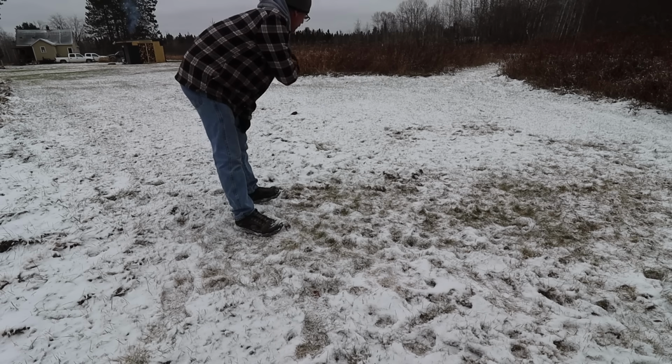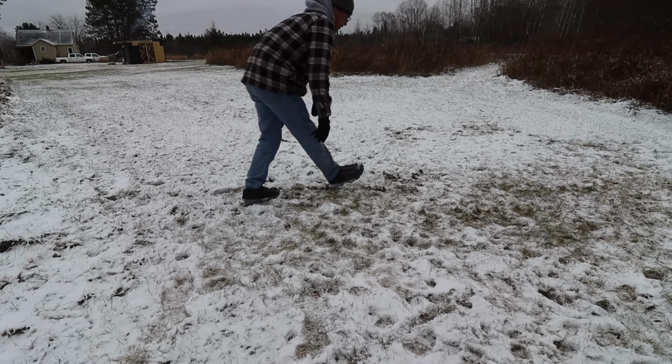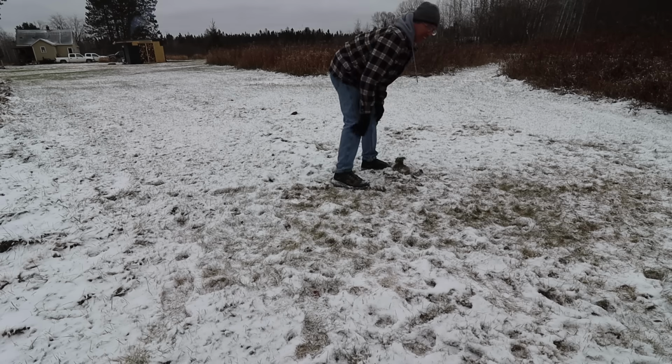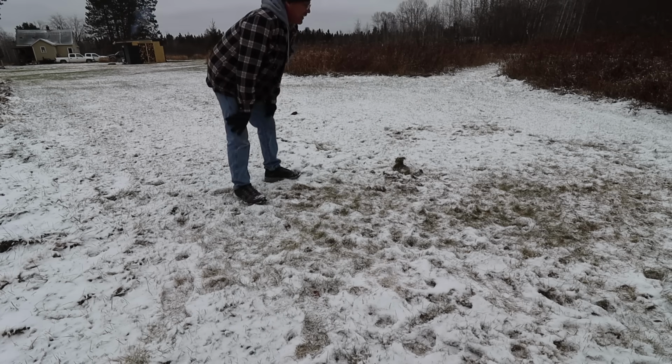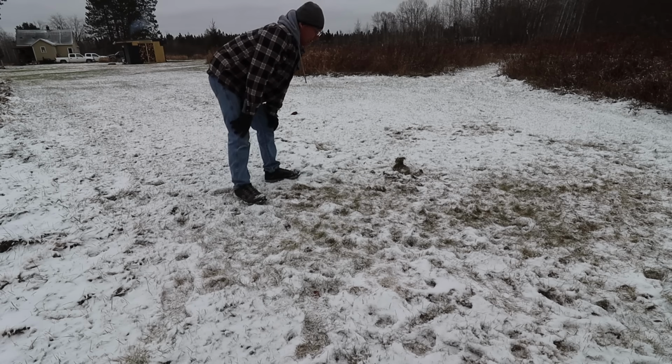I also took a couple of the heads of cabbage that were frozen in the garden and put them here, and they are pretty much totally gone. There's a little piece, I think, right? No, they ate that right up. And at the same time when I saw the eyes here, I seen some that were down the trail.